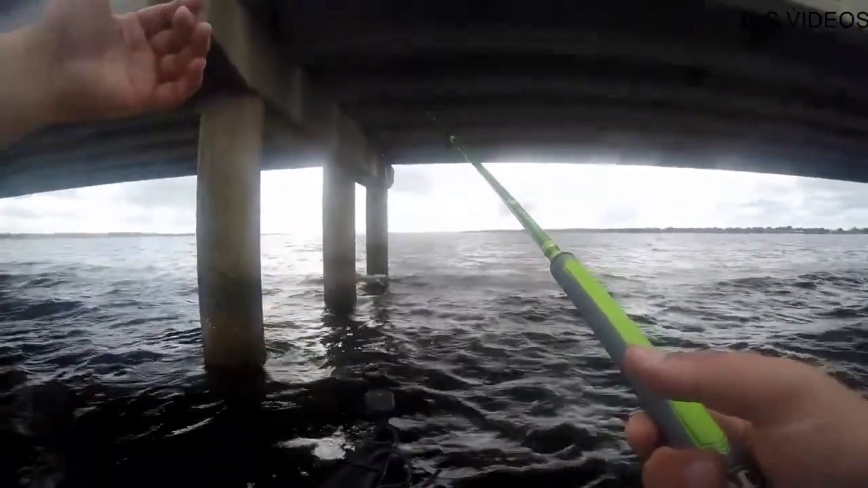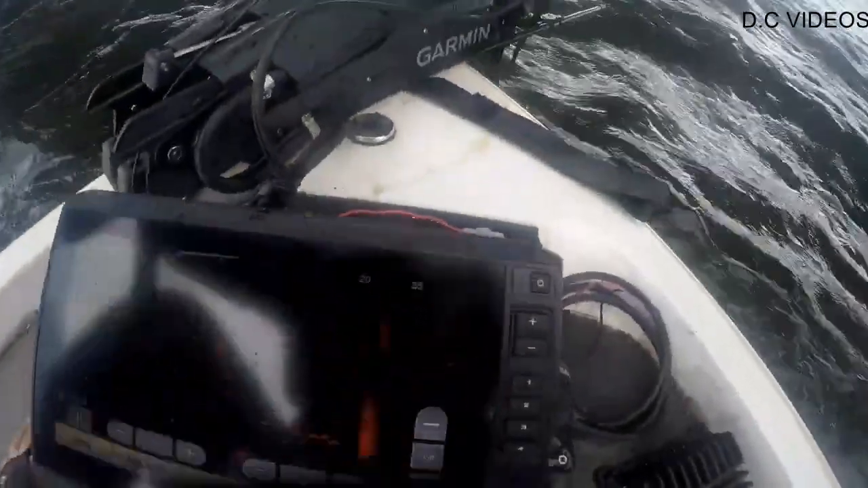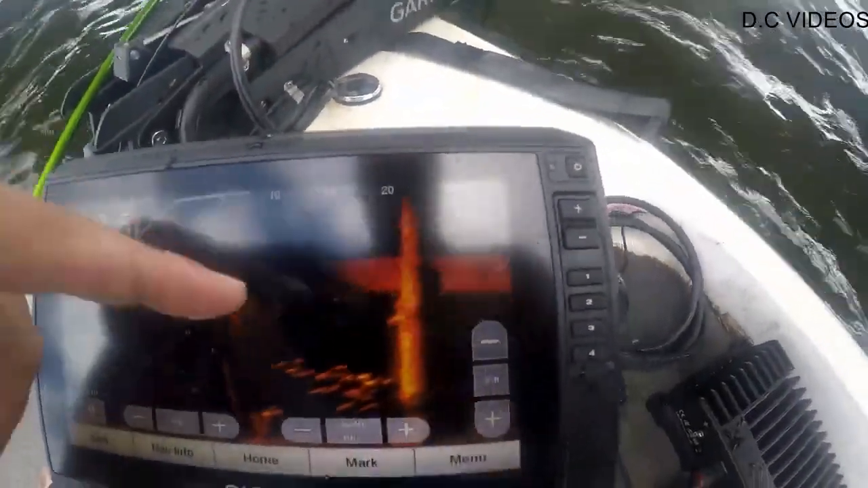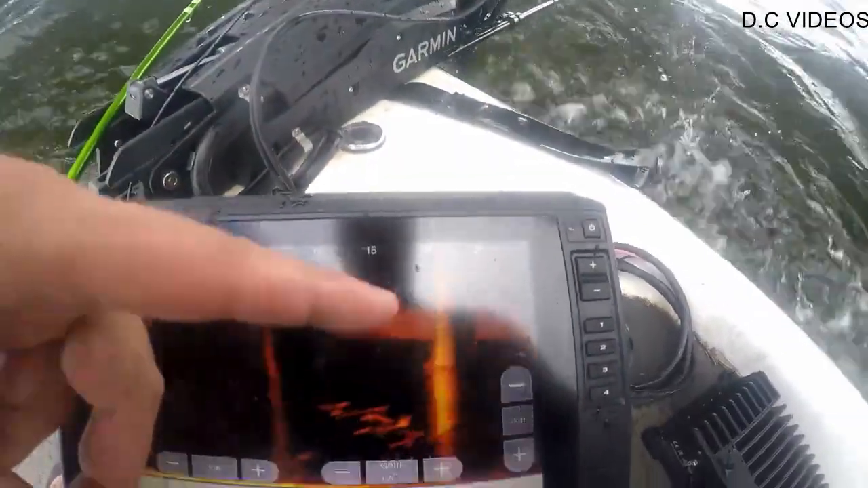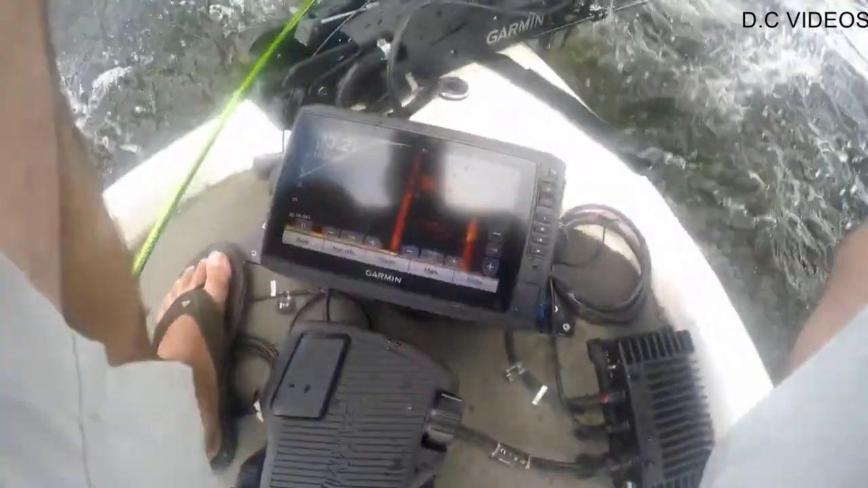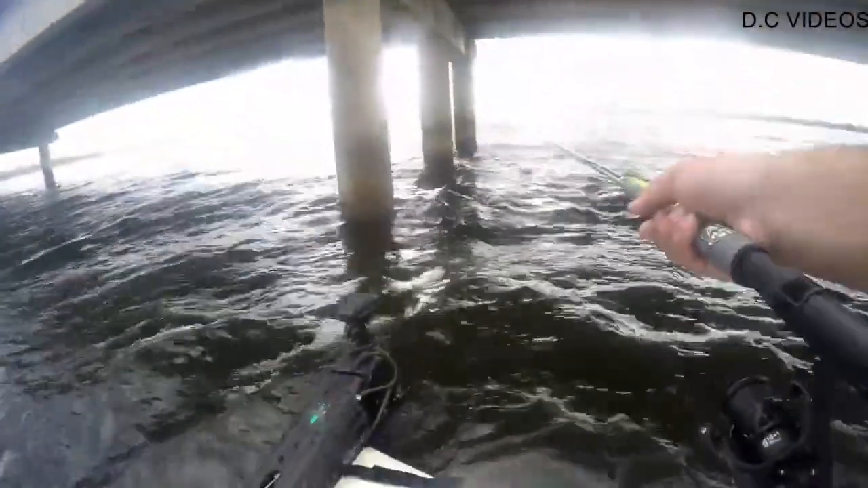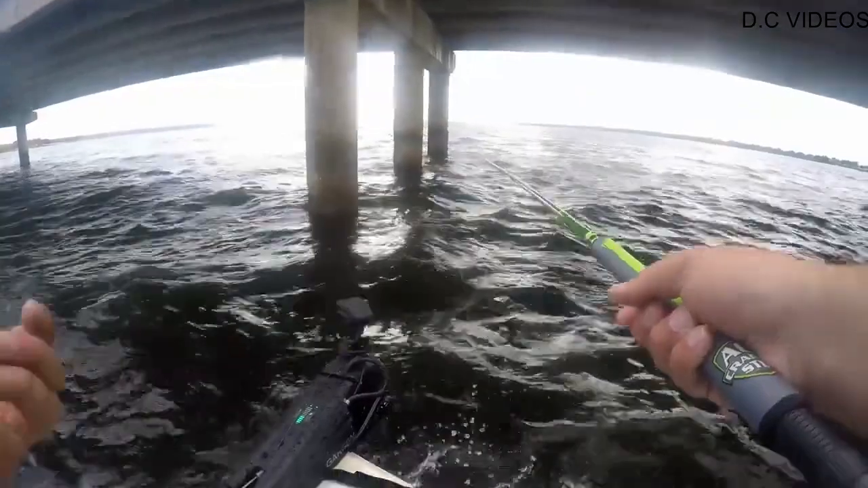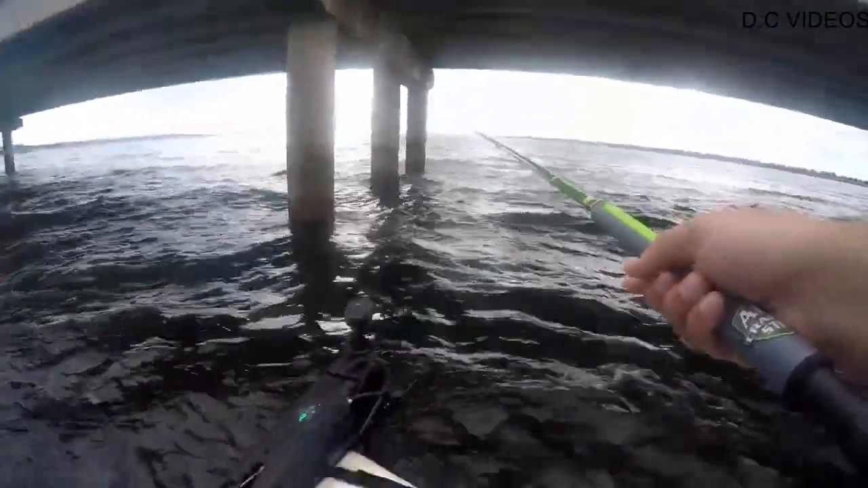You'll be able to set up. Usually these fish are stacked up underneath. There we go. I know the screen's gonna flicker, but they're stacked up underneath this, I guess, concrete slab between these 2 pillars. That's where these fish are. They suspend right below it. Provides them safety, and it provides them a really good ambush point when bait fish swim by.